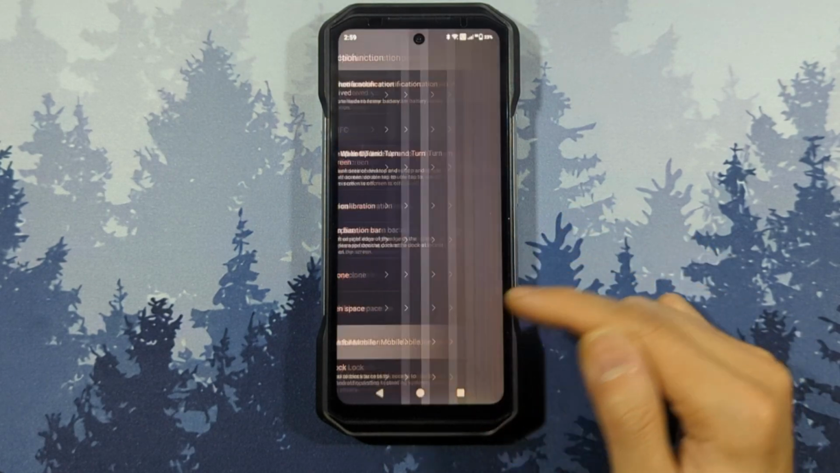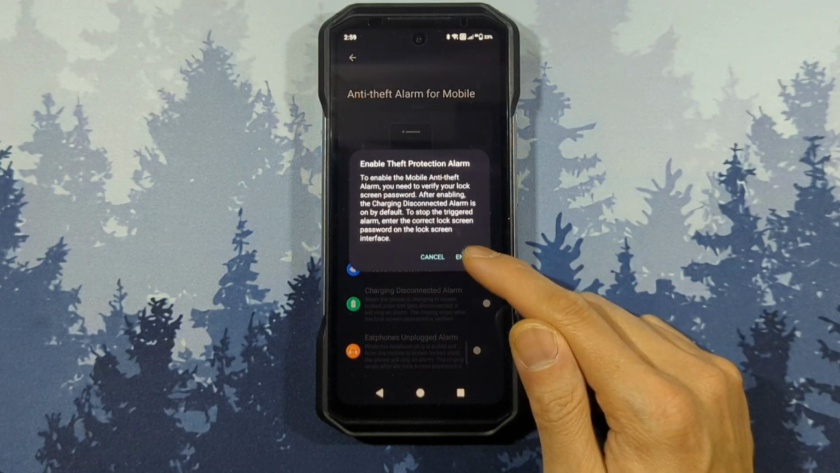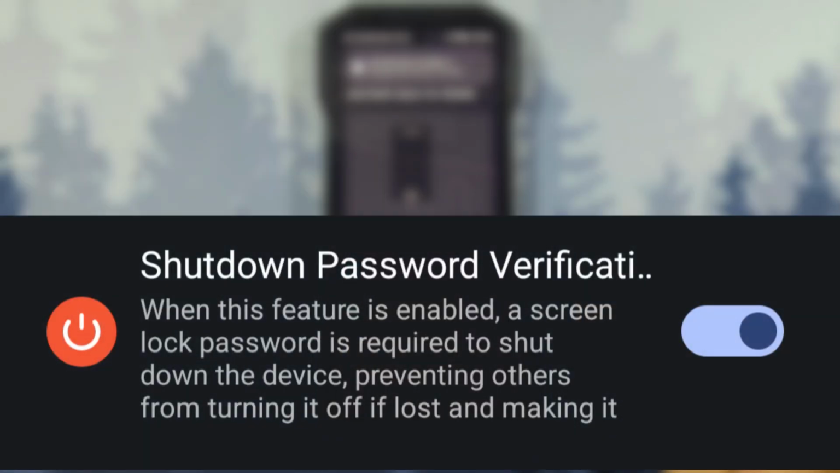The anti-theft mode. This is a clever function that will sound an alarm if your charger or headphone jack is removed while the screen is locked. You must unlock your phone to stop the alarm. You can also set up the phone to require a screen lock password to be entered before it's able to be shut down.